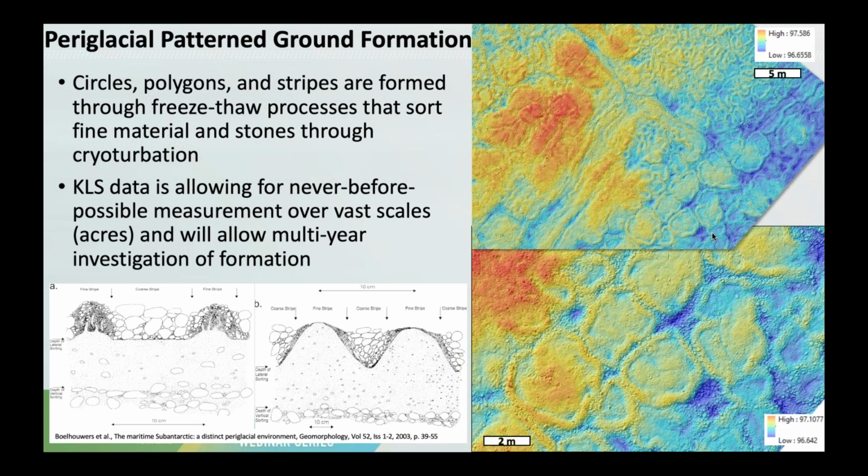These are not rare features. Throughout the Arctic, almost every surface is patterned in some way because of the permafrost. But studies in the past have been limited to understanding individual or very small areas of these stone circles, just because of the amount of field time it takes to collect data and make tape measurements, essentially.